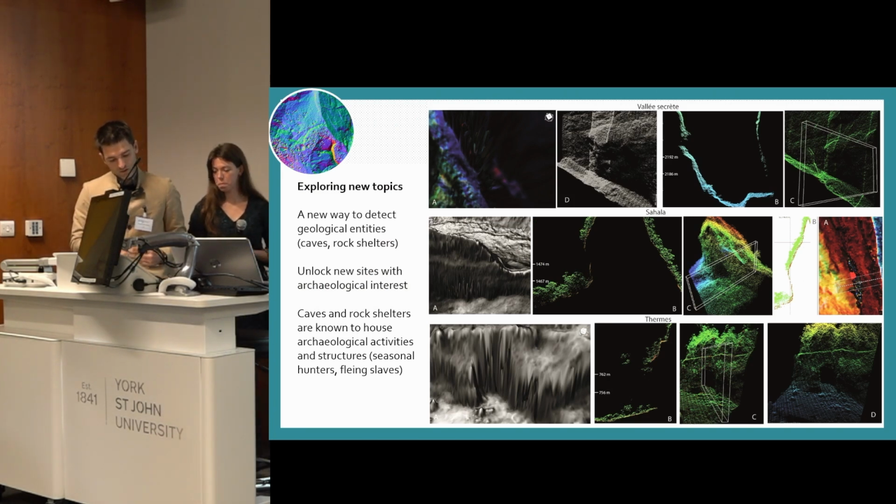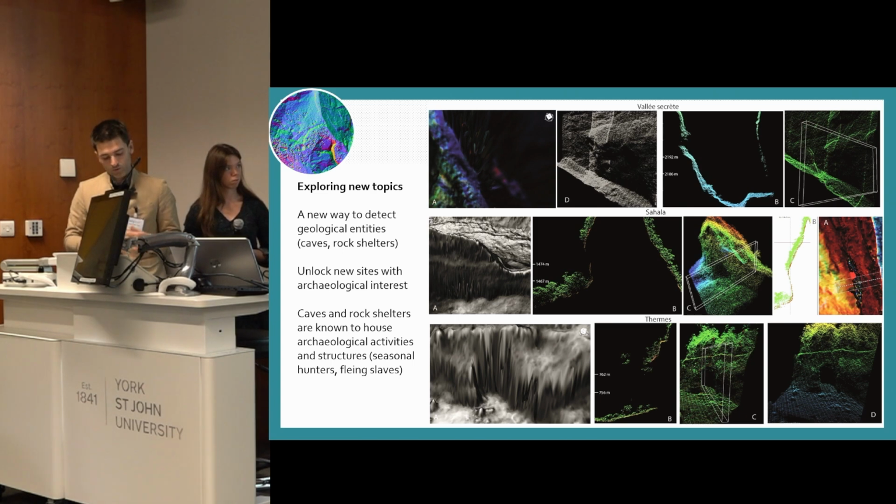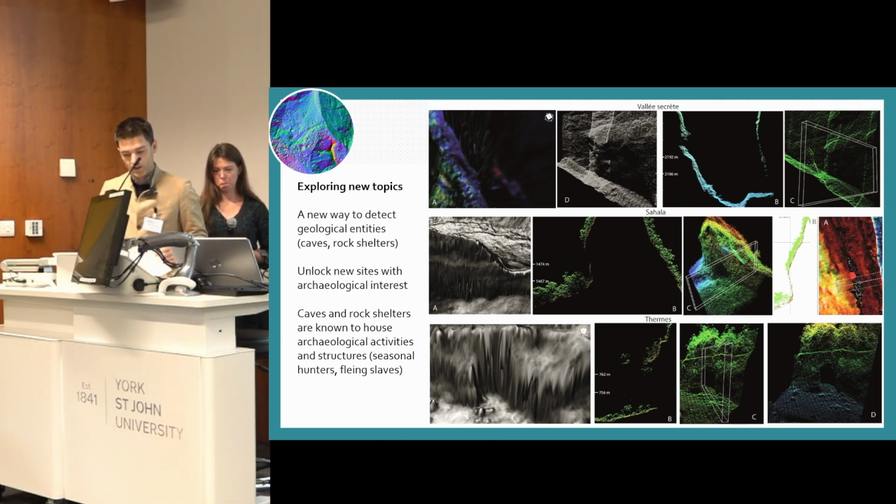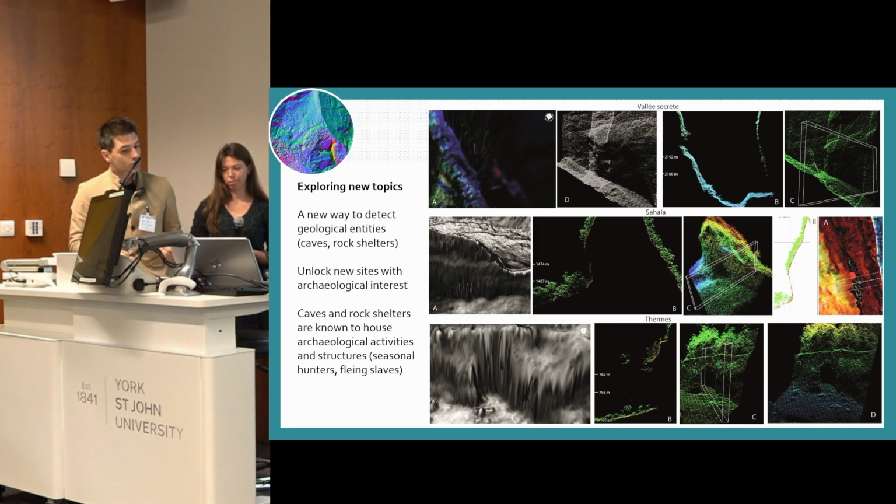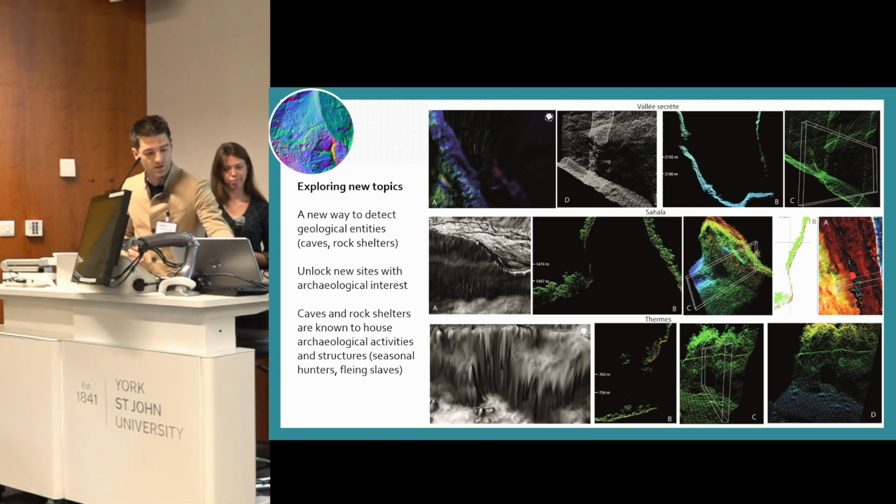So, as you can see, the DTM shows a lot of peaks, and with the point cloud, we can understand that in this place cavities and overhanging rocks can be seen. And this signal can be used as a tool to detect this kind of morphology and show us places with archaeological interest, because we know elsewhere on the island some sites in this context using geological entities as rock shelters.